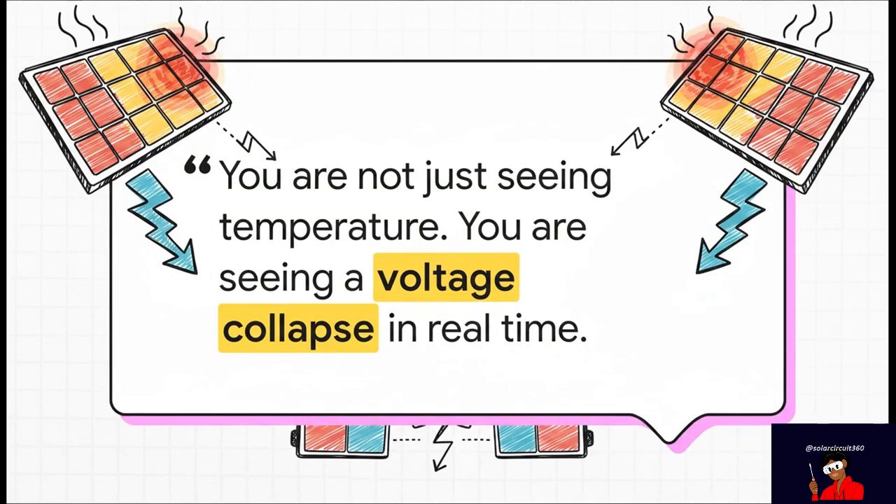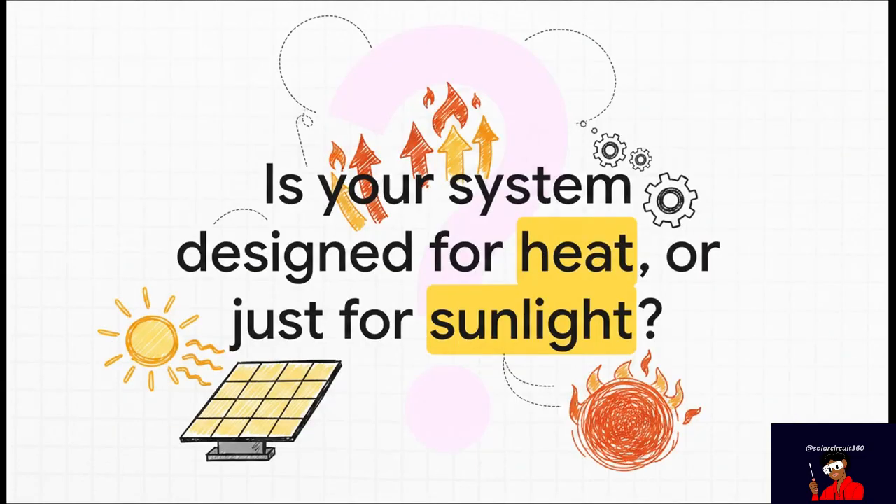So let's bring it all home. The next time you see a thermal image of a solar panel glowing hot, don't just see the temperature. I want you to understand that you are looking at a picture of a voltage collapse happening in real time. That heat is your lost power. And that leaves us with one final big question to think about. We spend all this time designing our solar systems to capture the most sunlight, but have we really engineered them to handle the incredible heat that always comes with it? It's definitely something to think about.